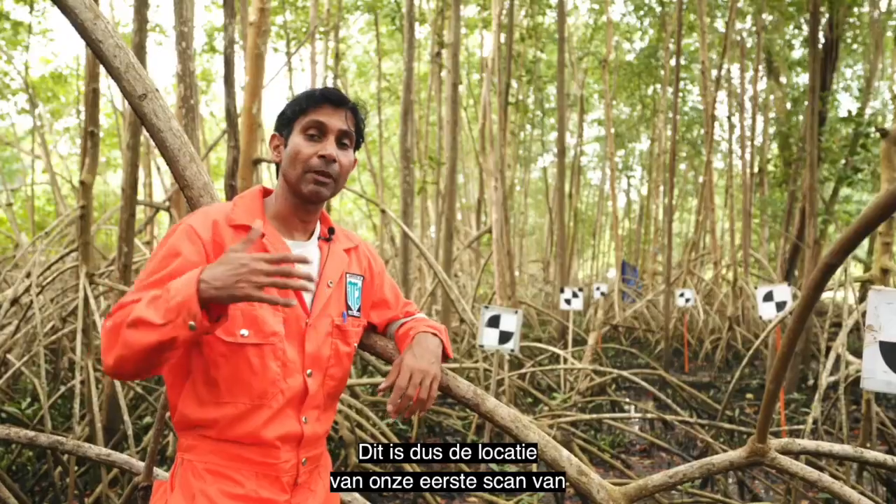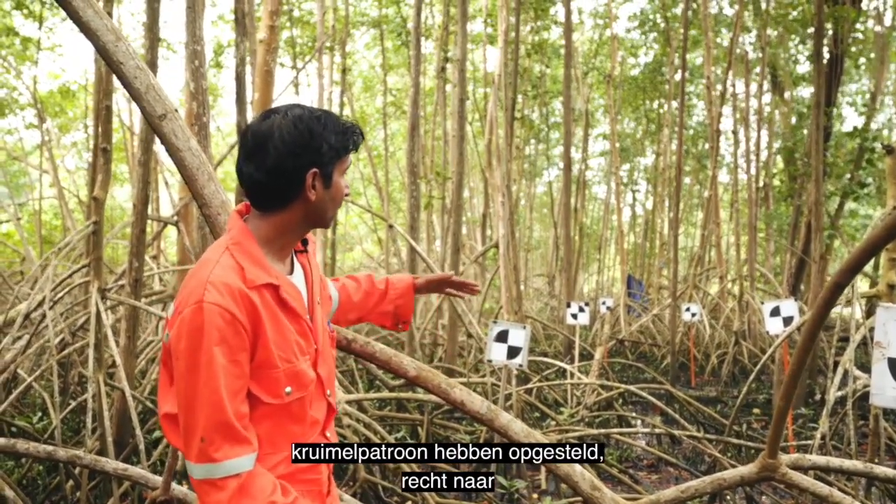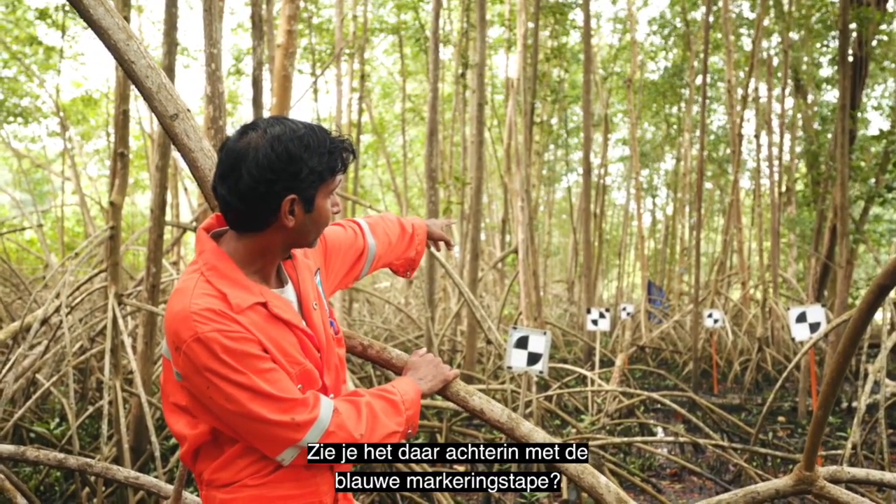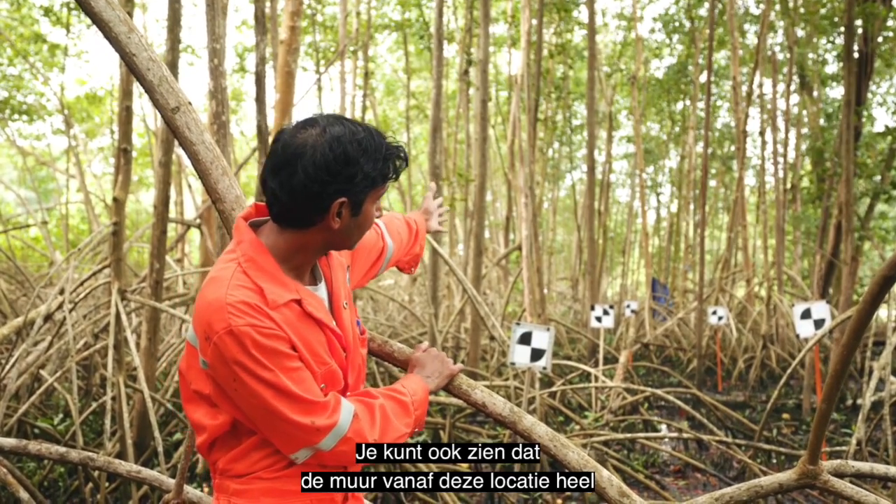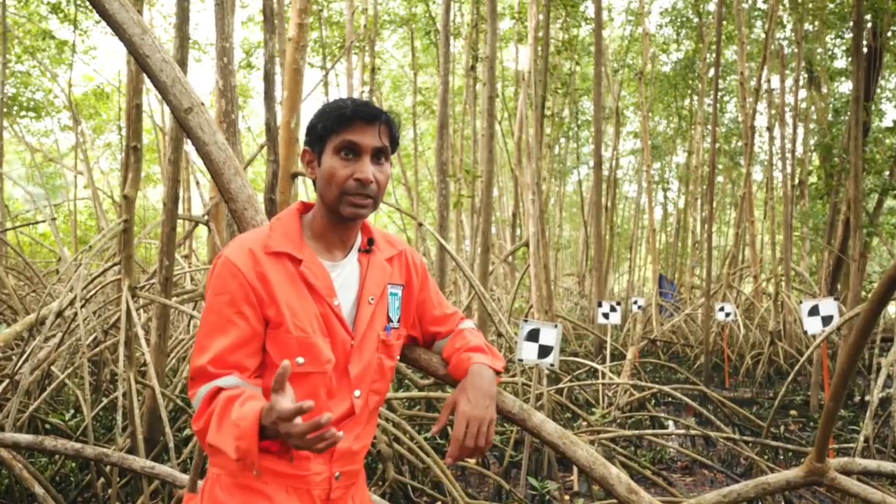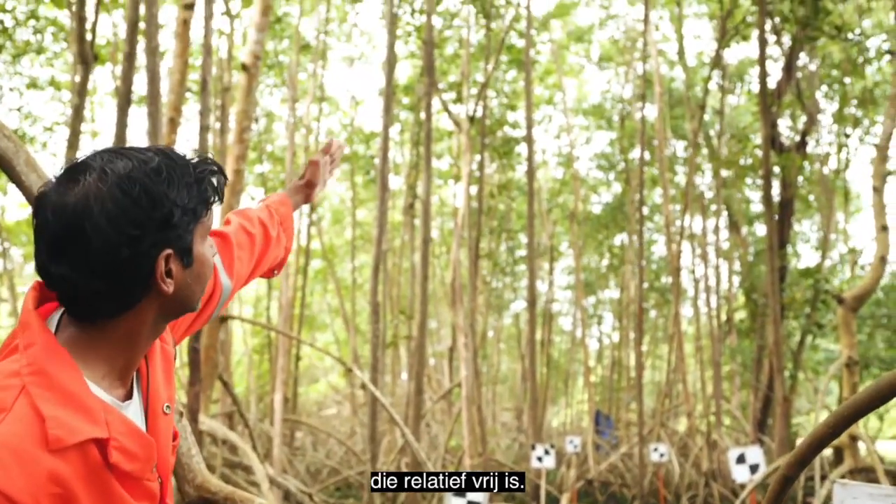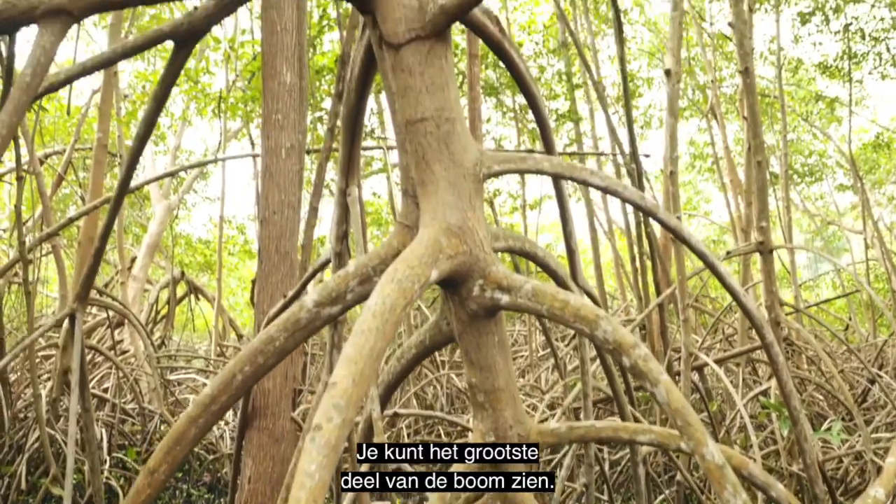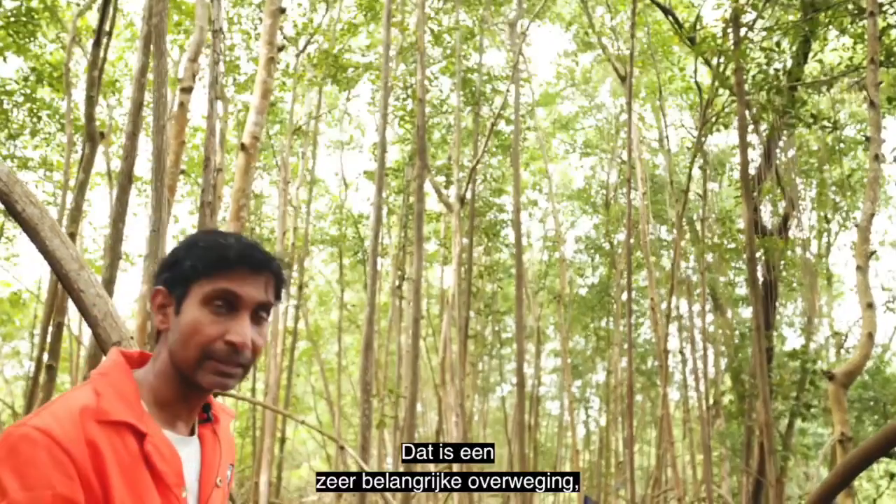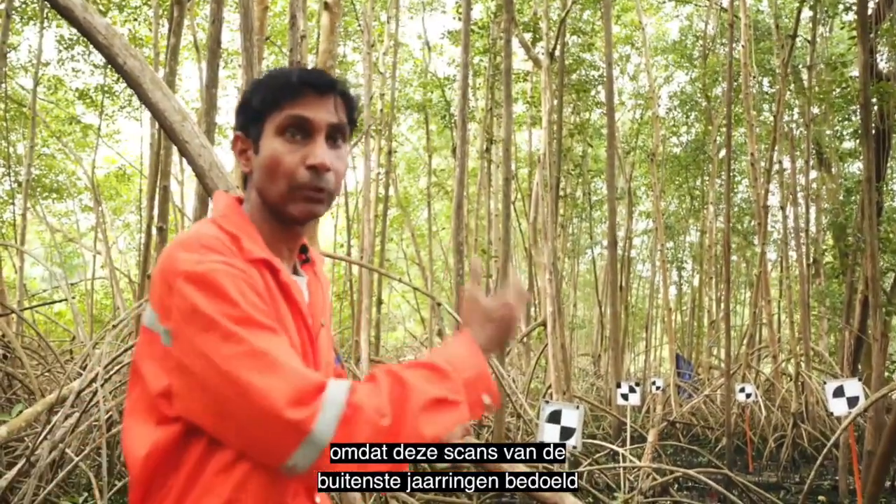So this is the location of our first outer ring scan. You can see that we've set up the targets going back in sort of a breadcrumb effect towards our focus tree. You can see it in the back there with the blue flagging tape. Also, you can see the wall is very clearly visible from this location. So we know that this is a good scan location. Also, if you look up at the canopy of the tree, you can see it's relatively clear. You can see most of the tree. There's no other huge parts of other trees blocking our focus tree canopy. That's a very important consideration because these outer ring scans are meant to really focus on capturing the canopy of the tree.